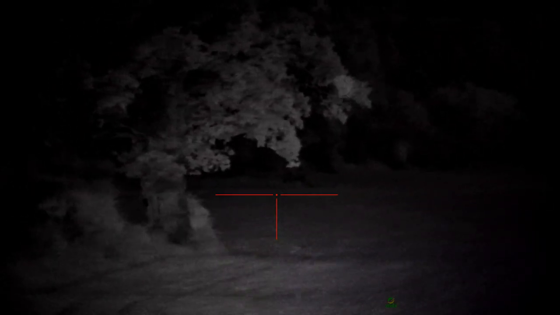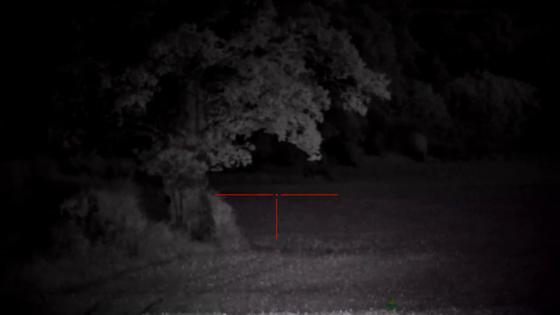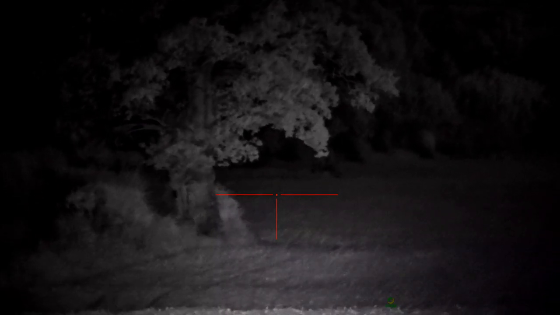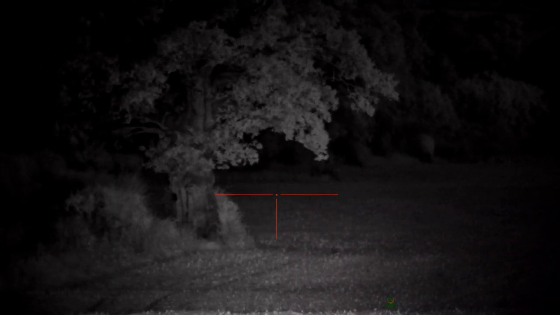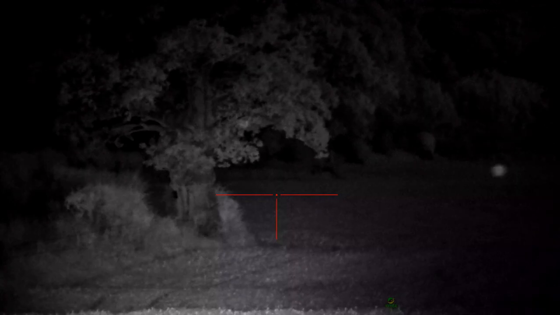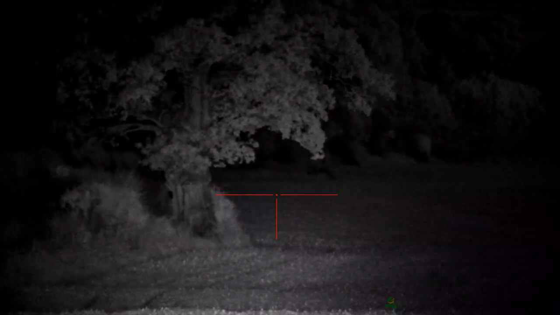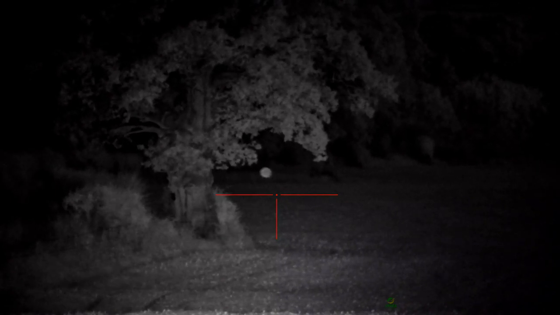But the one thing I don't like about this IR, you see how it moves about. I like an IR with a fixed bracket, so if you need to move it, you have an adjustable wheel on it, so you can just click it up into place, and once it's there, it stays there. I don't like this. As soon as you touch it or knock it, it tends to flop about. I've got it as tight as I can possibly get it, and it's still moving. That's one negative I can find with it.